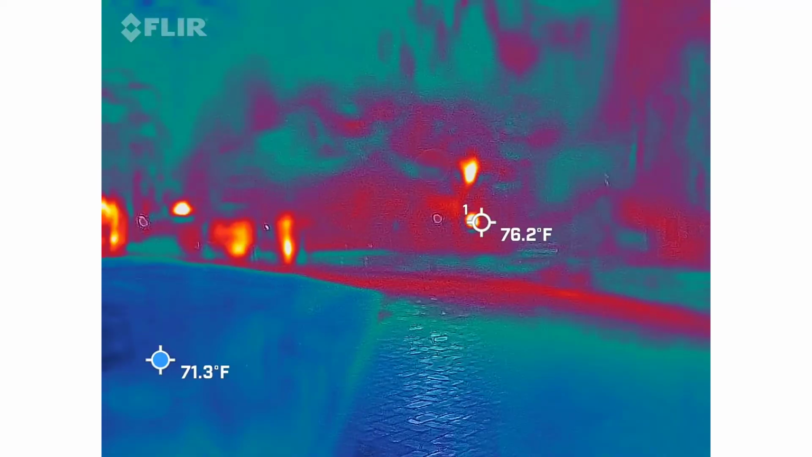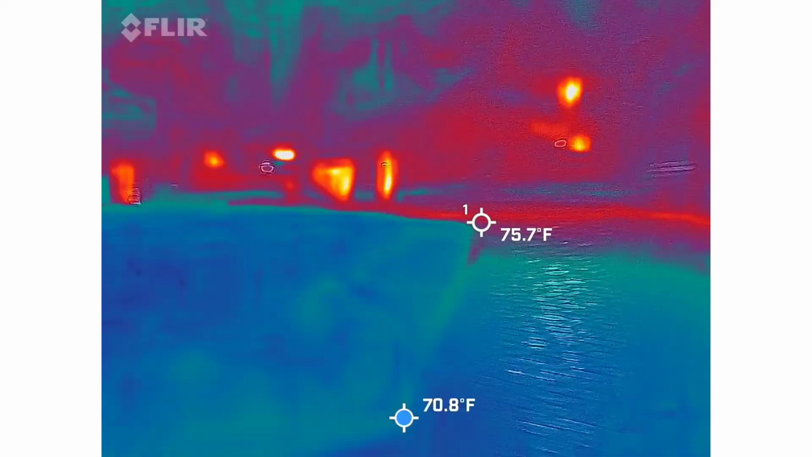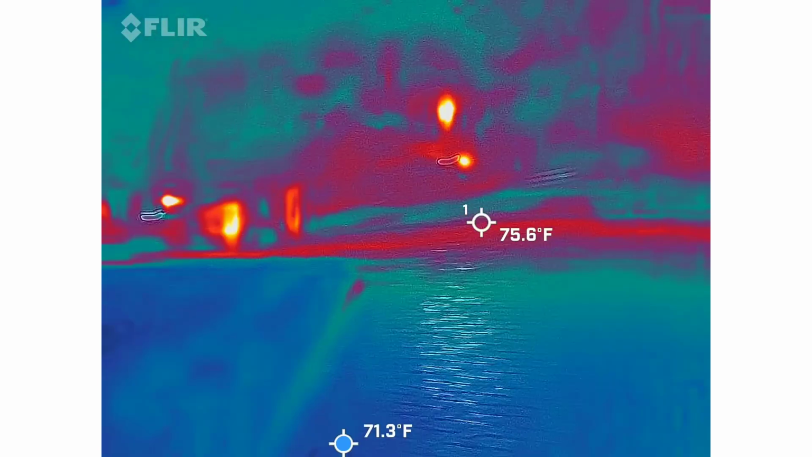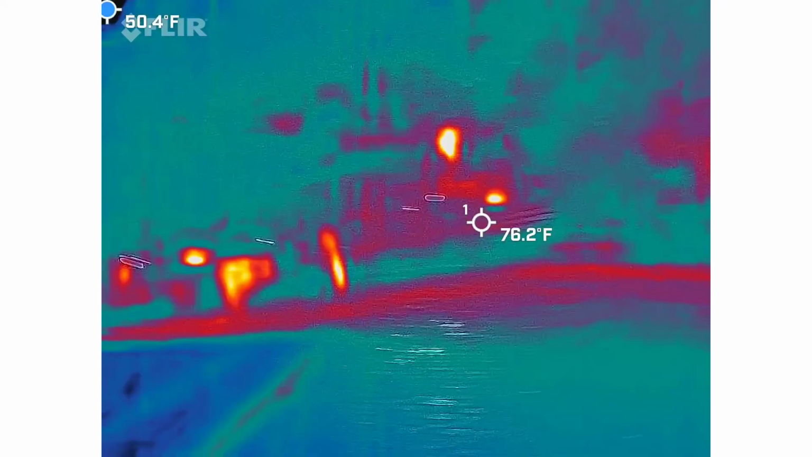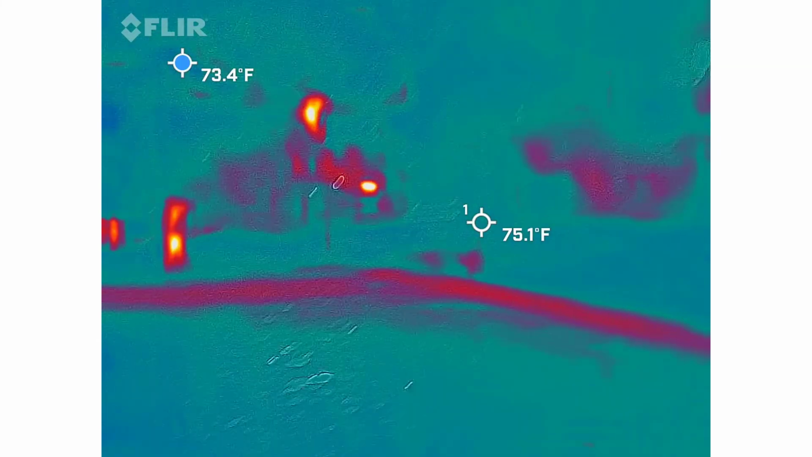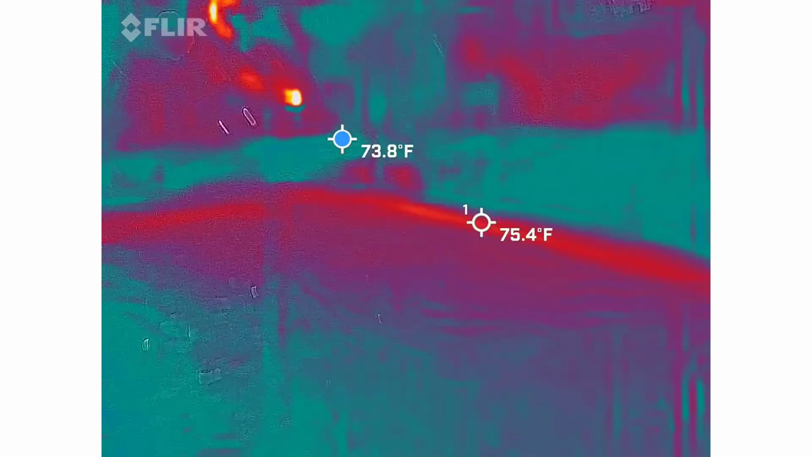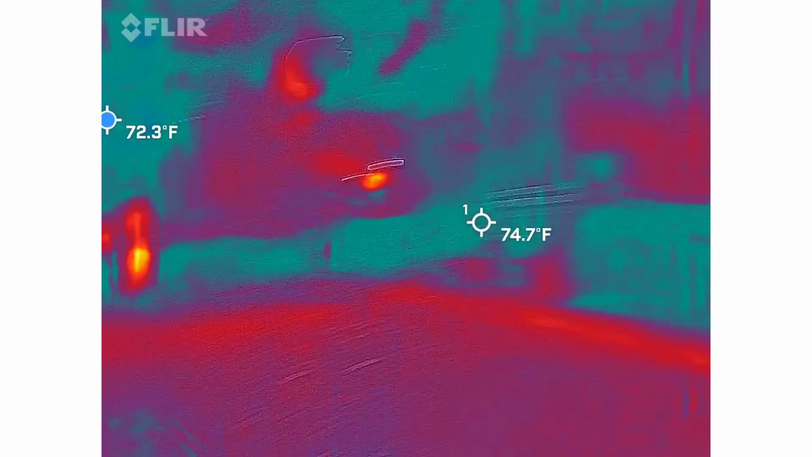What are we looking for? I'm looking for blue, which everything is cold. So I have to deviate between what's cold and what's not cold. Innovation. What's innovation? What does innovation mean?